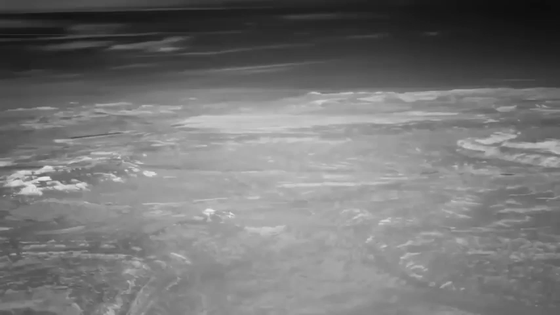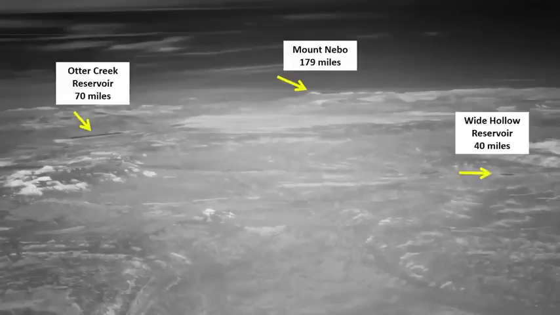We're going to stop the video here and point out 3 landmarks. On the left is Otter Creek Reservoir at 70 miles. In the middle is Mount Nebo at a distance of 179 miles. And on the right is Wide Hollow Reservoir at 40 miles.